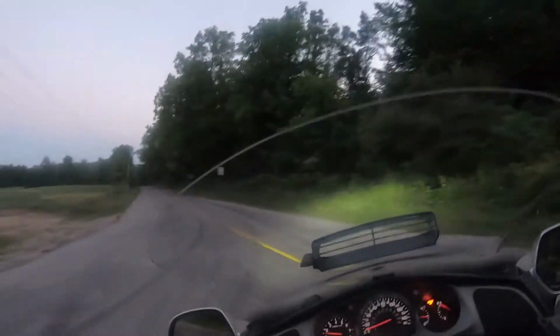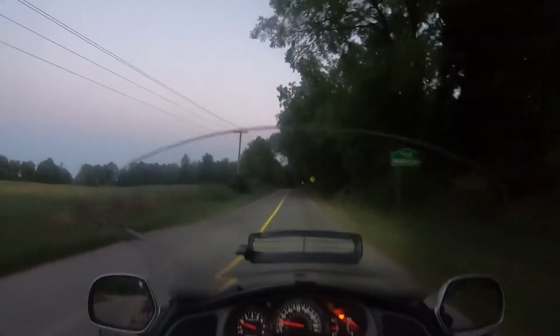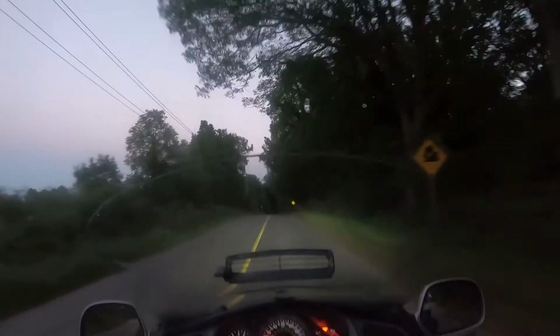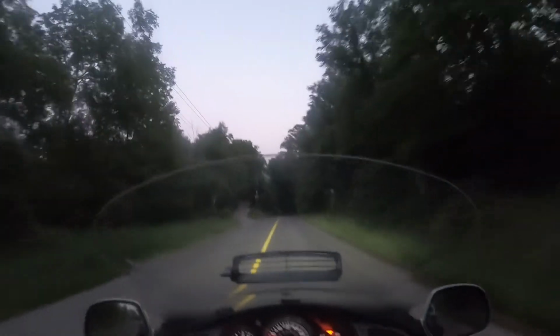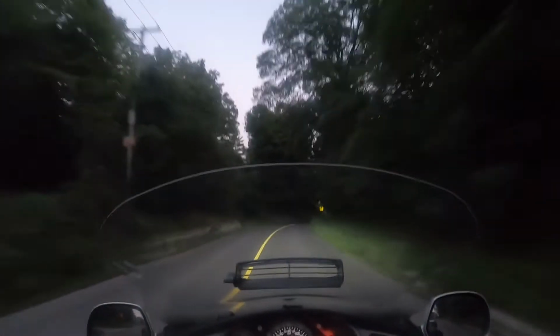But if she was suited up properly with everything, I mean, we could keep both of us warm with the suits and really enjoy the bike long into the fall. Like even, you know, short trips around in early November we could do.